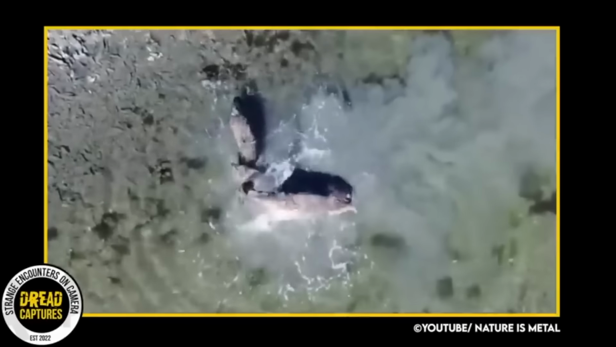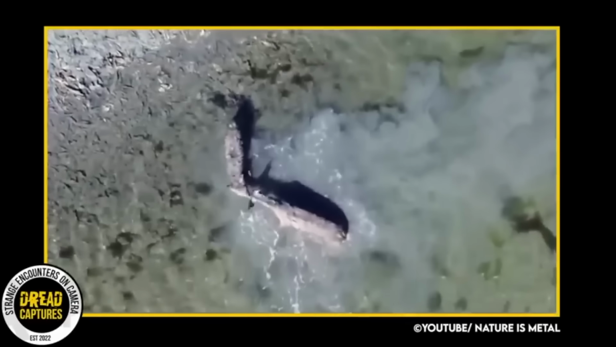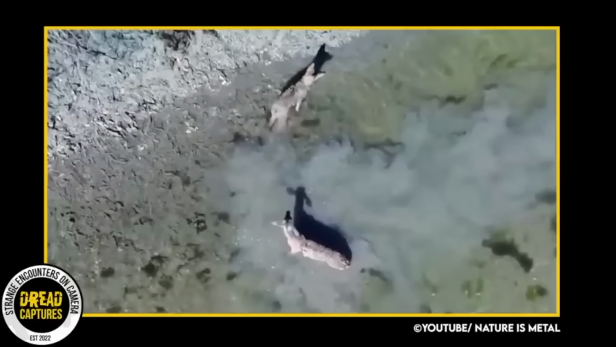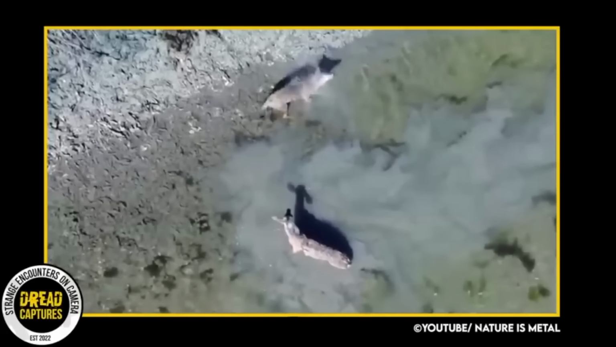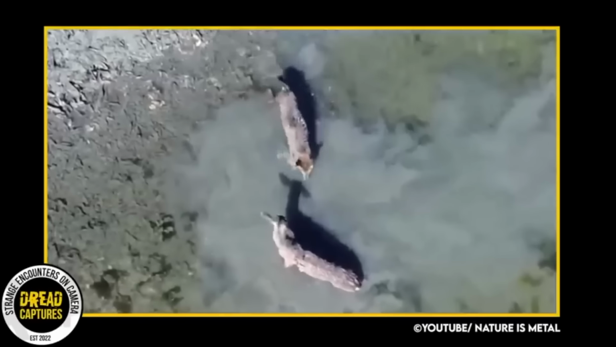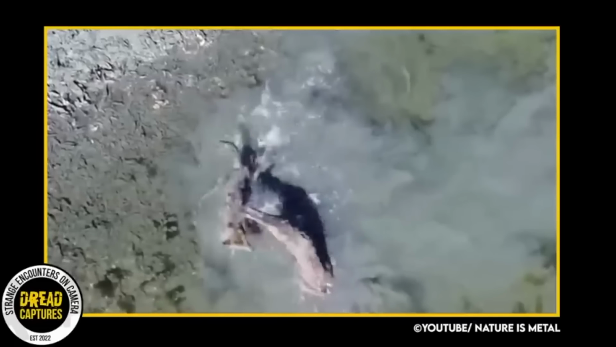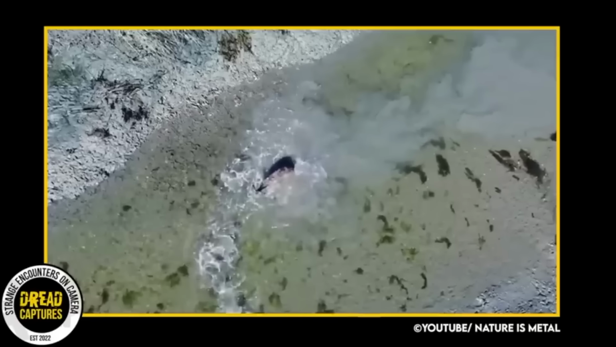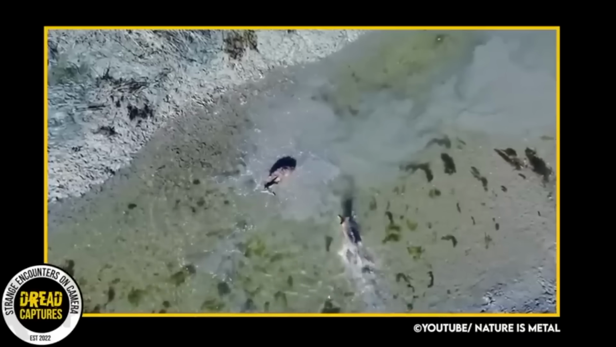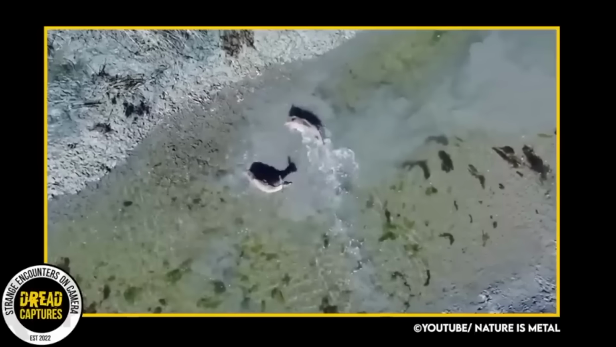Drone footage from a professional fishing charter captain specializing in fishing the flats of South Carolina captured this amazing standoff and battle between a single deer and a single coyote. As the drone zooms in from overhead, you can see the coyote dragging the deer out of the shallow water pool, but she's able to escape and gets back to the water.